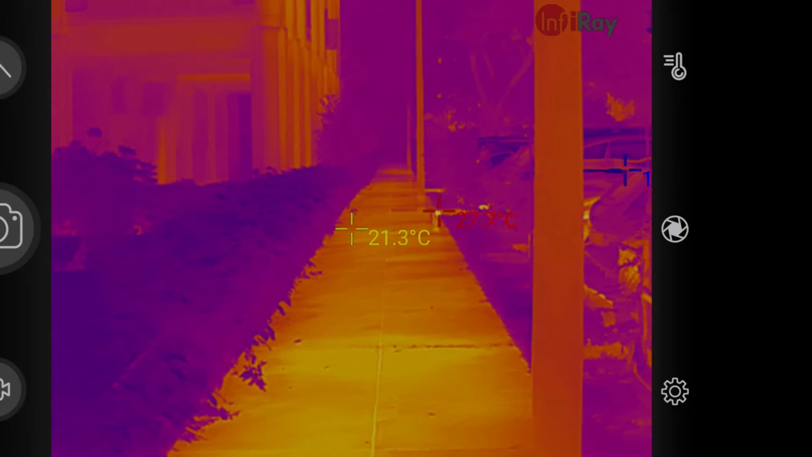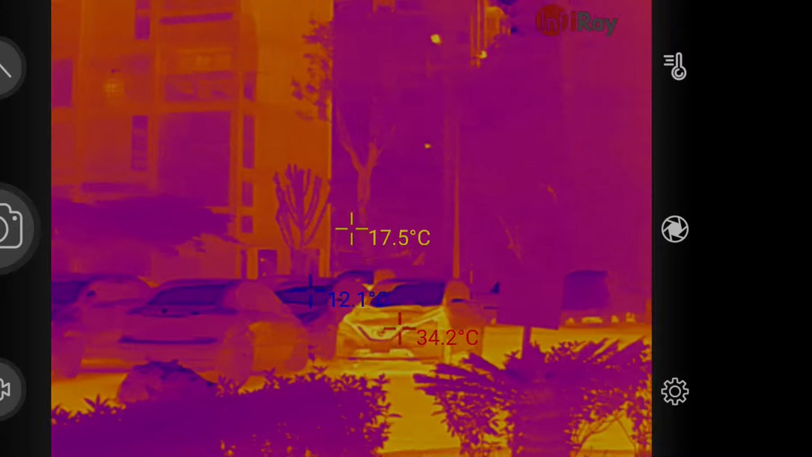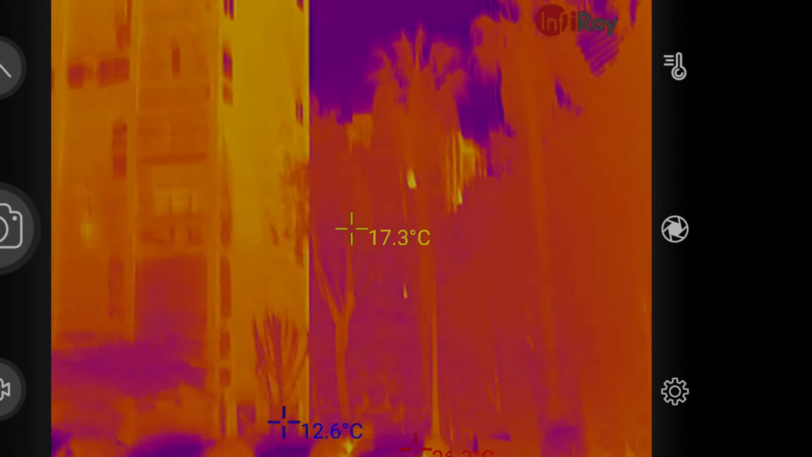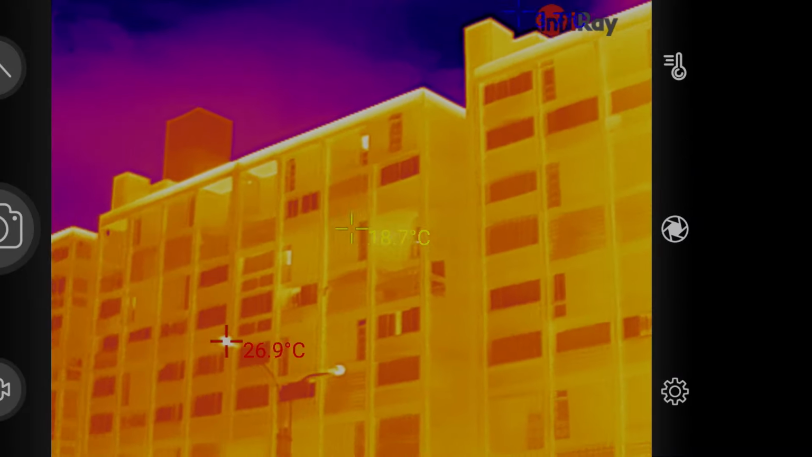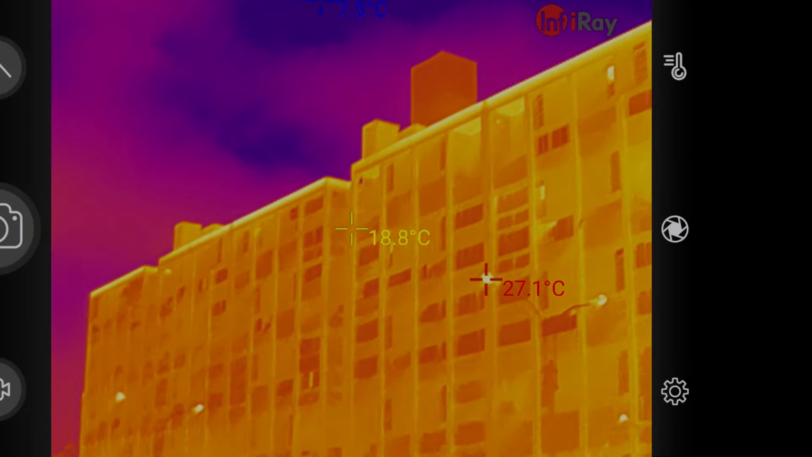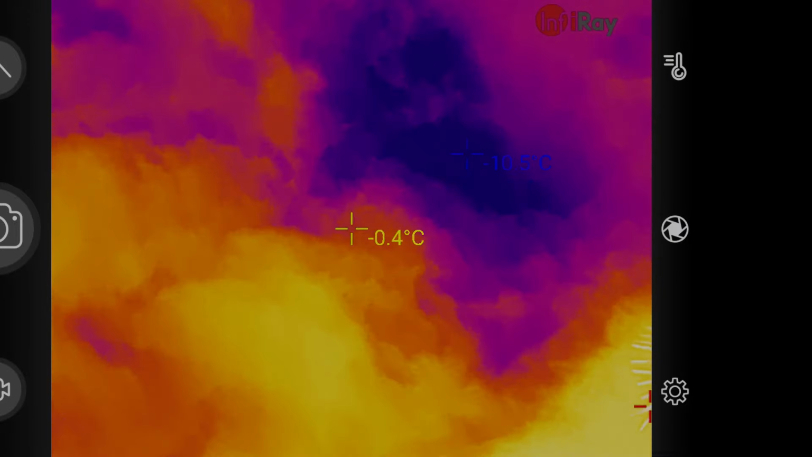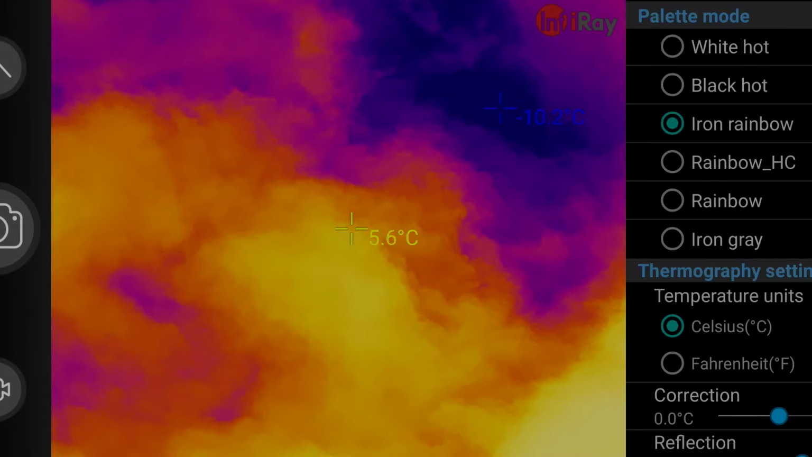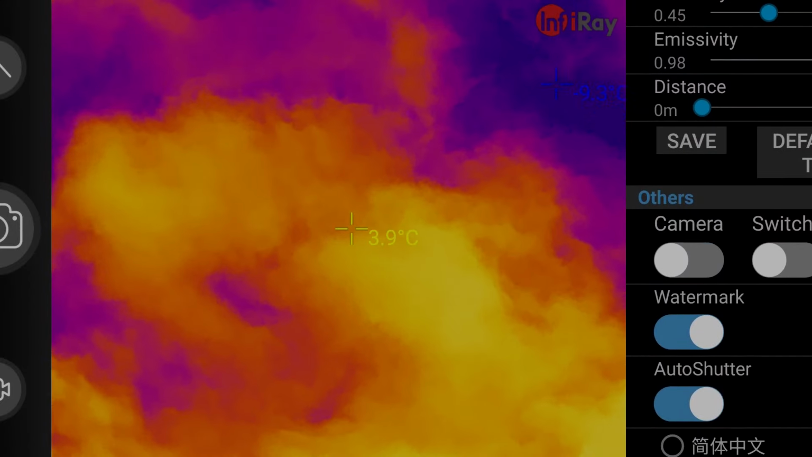In this part you can see a parking lot with some houses around, cars around. Some car just stopped parking. You can still see the engine is hot. You can see a short friendly meeting with a cat. And you will see a guy trying to relieve himself in a dark corner, thinking that no one can see him, but unfortunately there is a thermal camera.